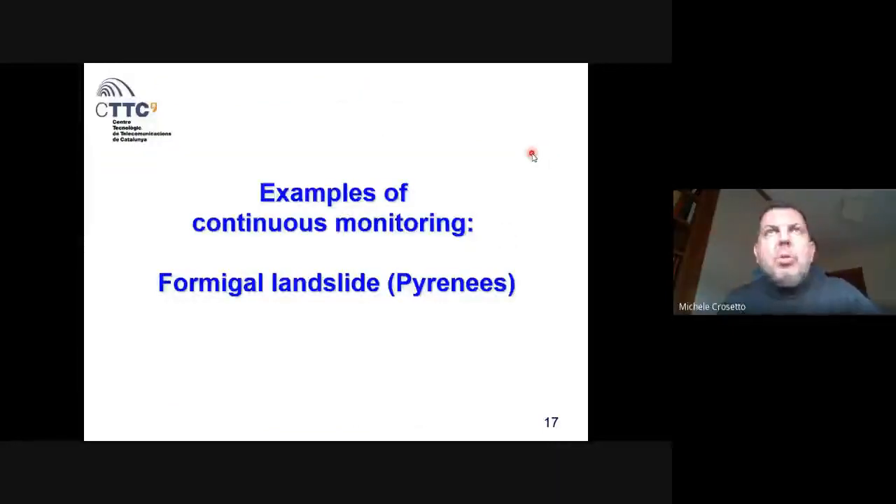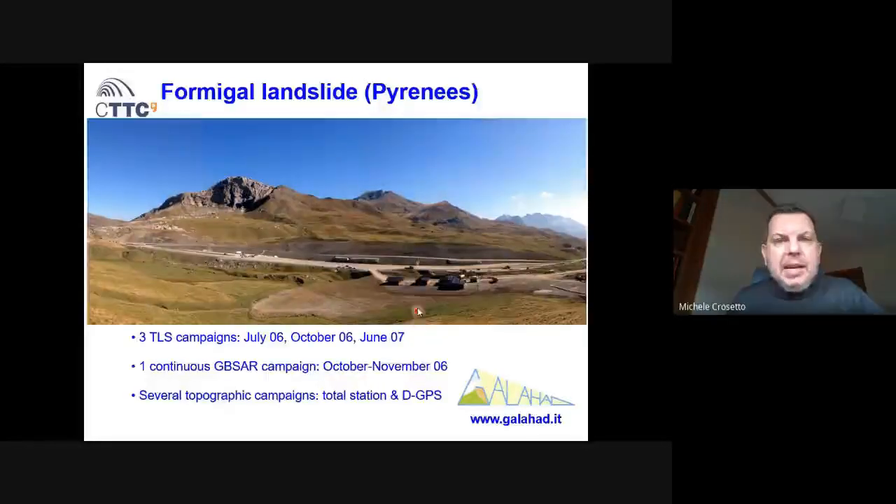Well, now I am going to show you 3 application cases. The first one is based on continuous monitoring, so the instrument is installed in front of the object. It concerns a landslide located in Formigal in the Spanish Pyrenees. This is the study area. There was a set of landslides that were reactivated by the cut provoked by the construction of a parking area for a ski resort in Formigal.